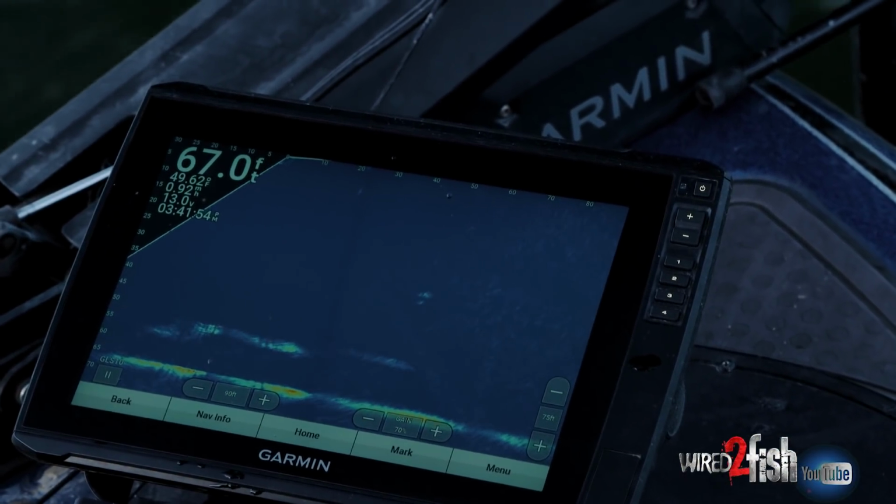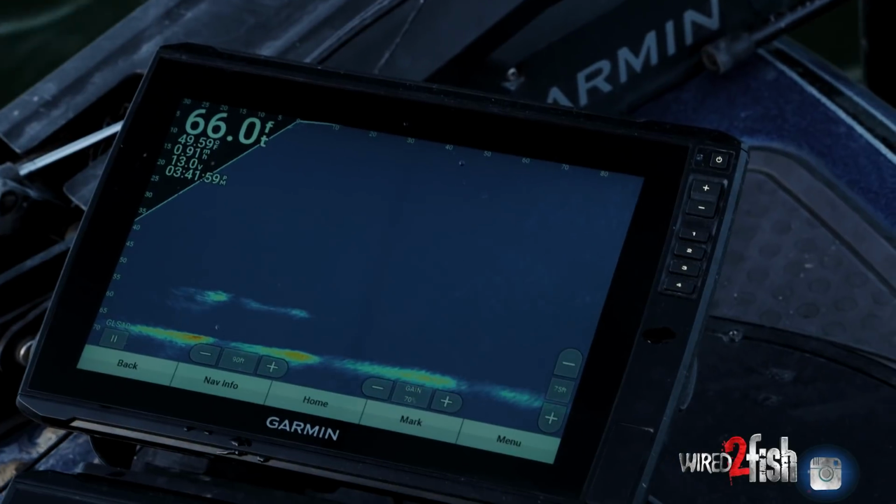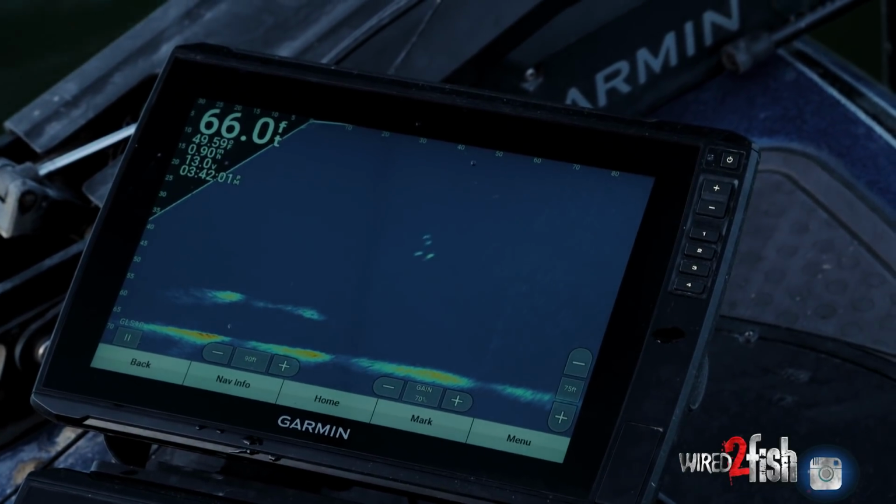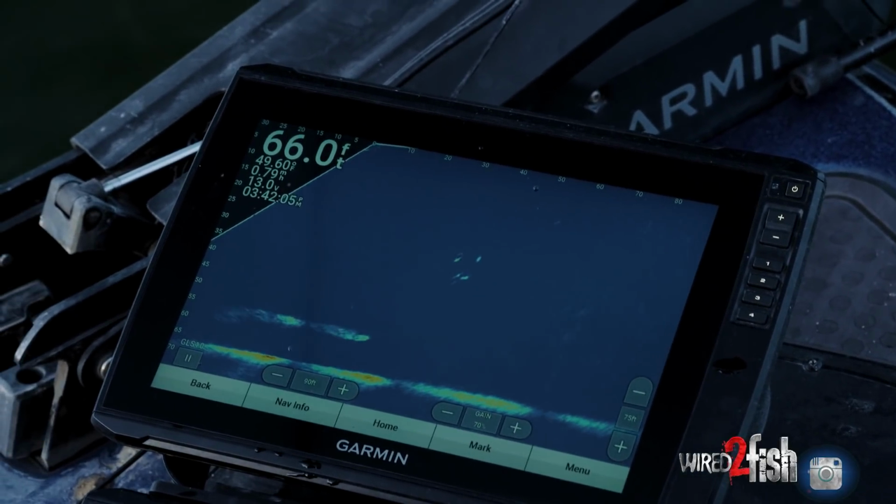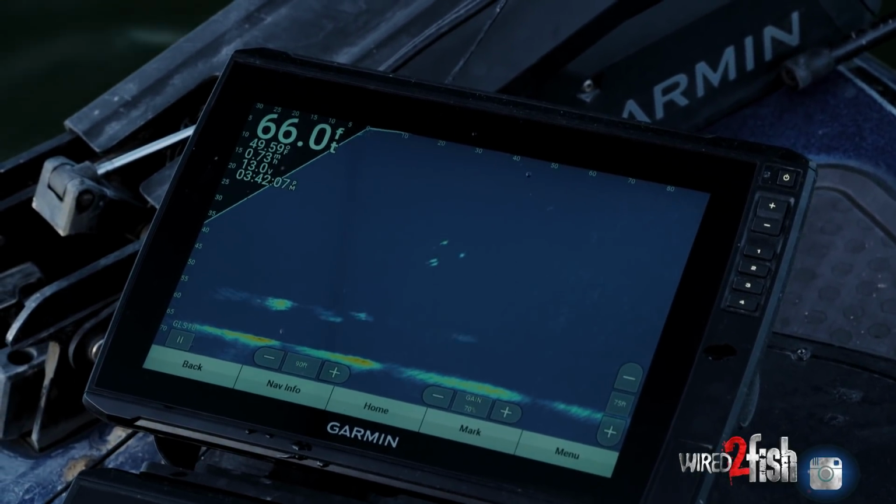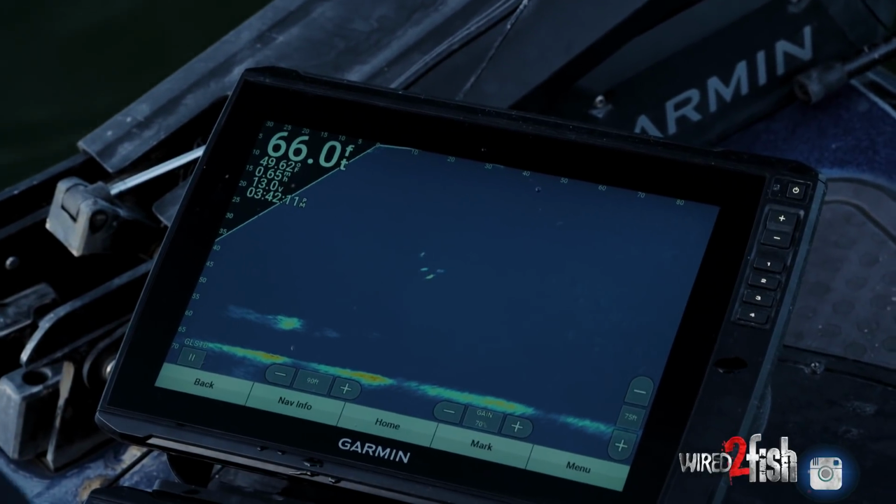You can definitely snipe them with this thing. I mean, it gets their attention and there they come. See if you can flip that Demiki on them now. They're all fired up. There he is.